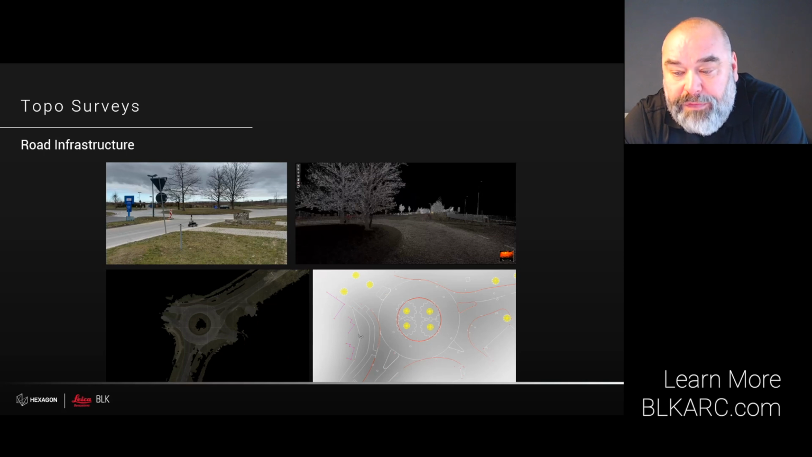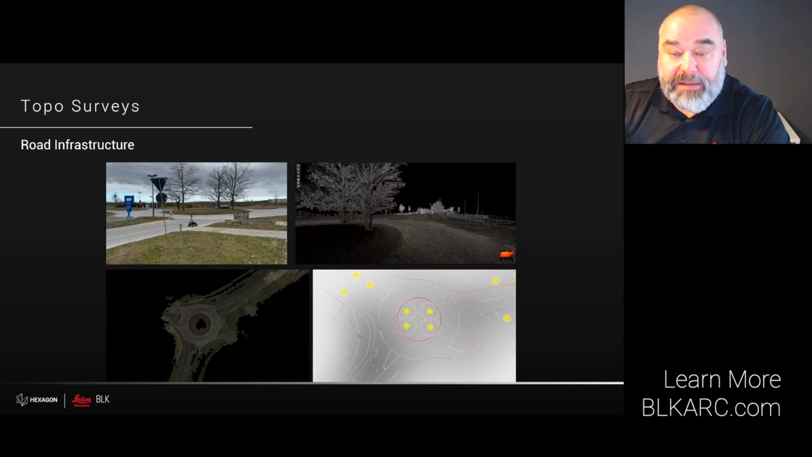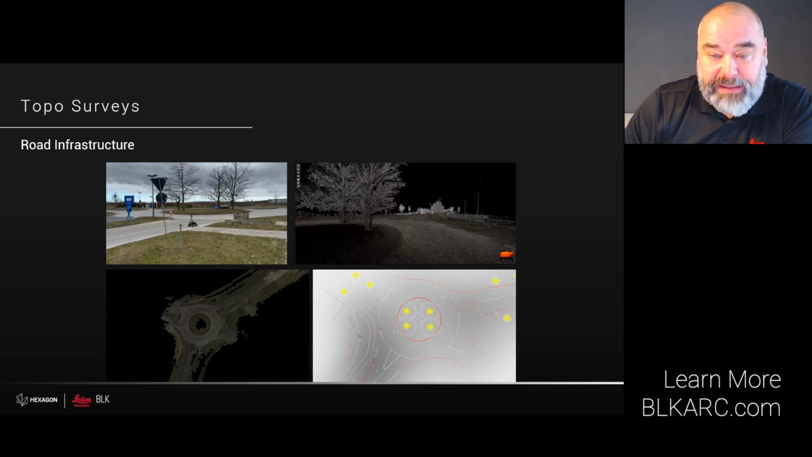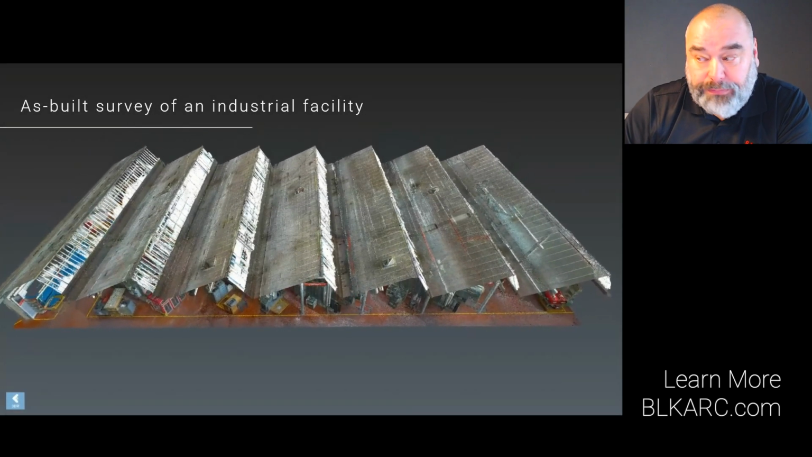The next step in the workflow after field scanning is to create an orthophoto of the point cloud, which then can be used in a CAD software like Civil 3D or BricsCAD to digitize all assets. An amazing and fast workflow, and I think that's a very good example to utilize the BLK ARC outdoor.